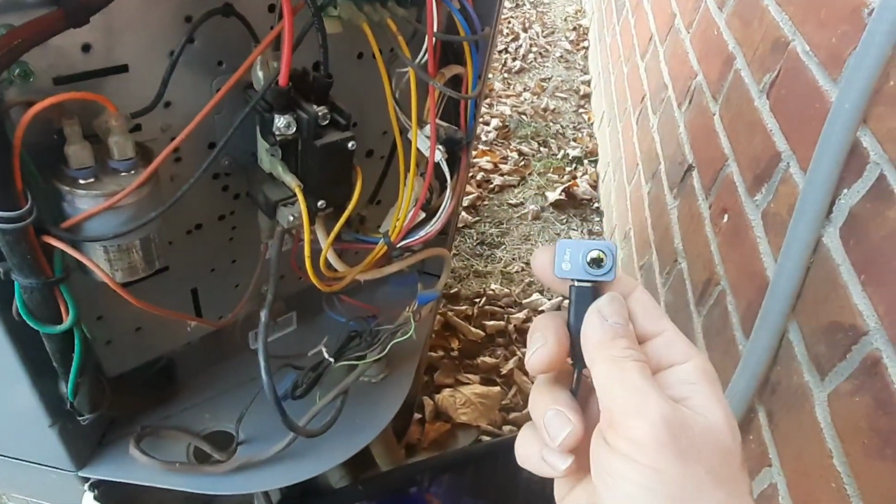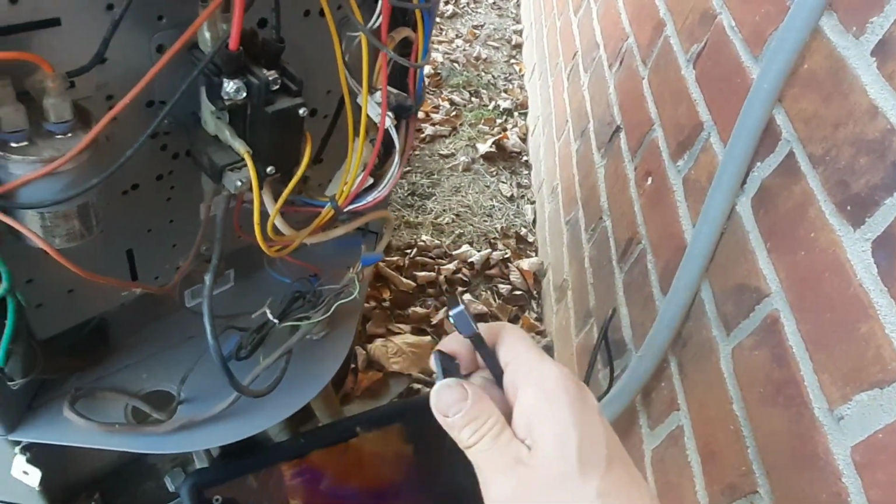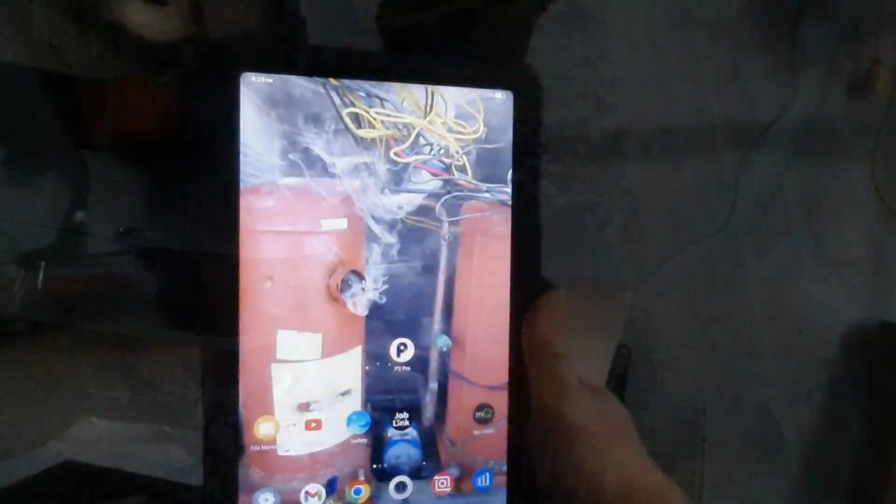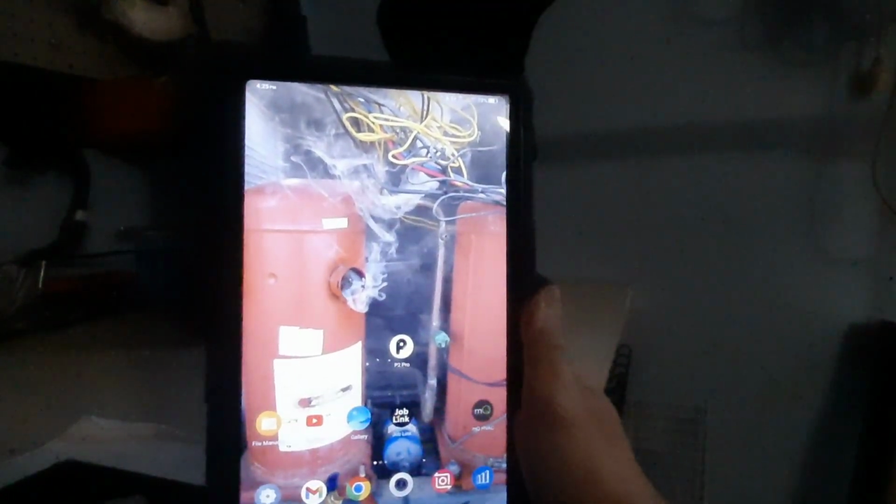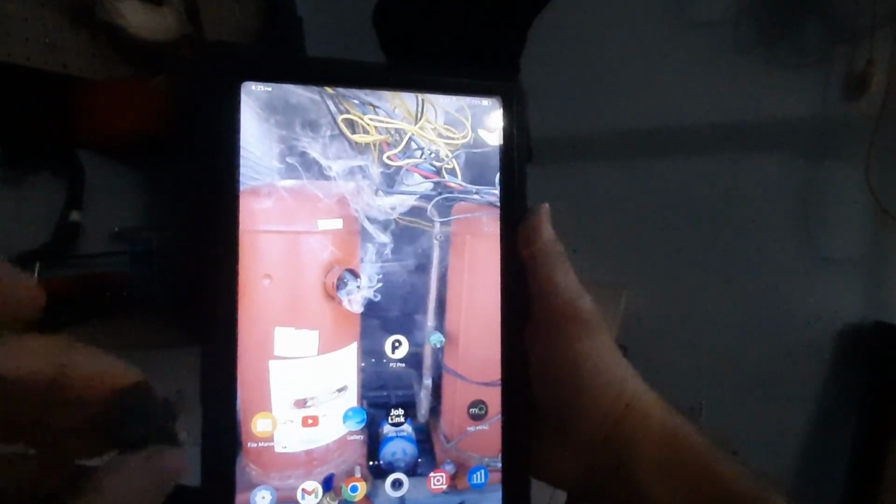I like it. The magnetic clip's nice. Pops right on there. Pops back off for your regular view. Now, not only is this camera affordable, but let me show you how easy to use it is.